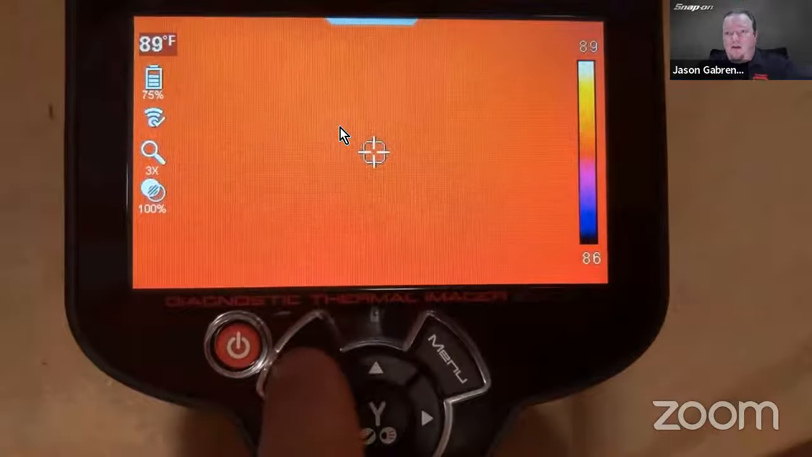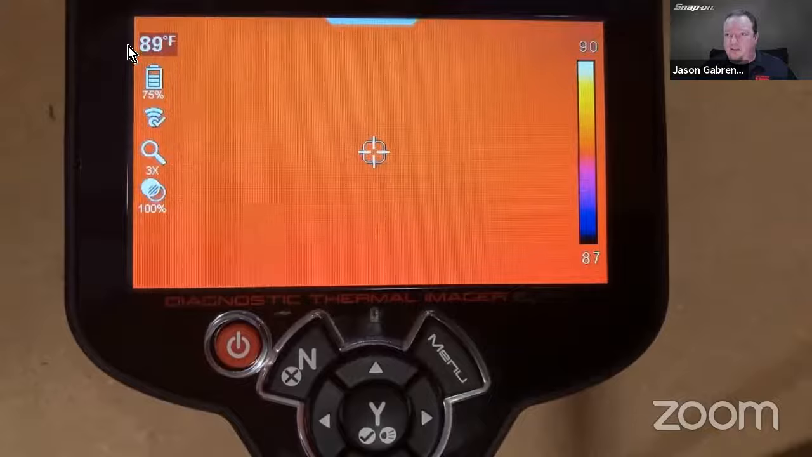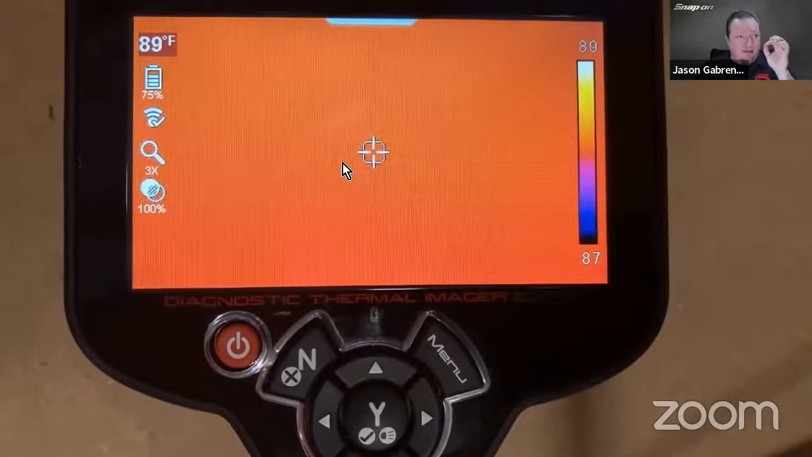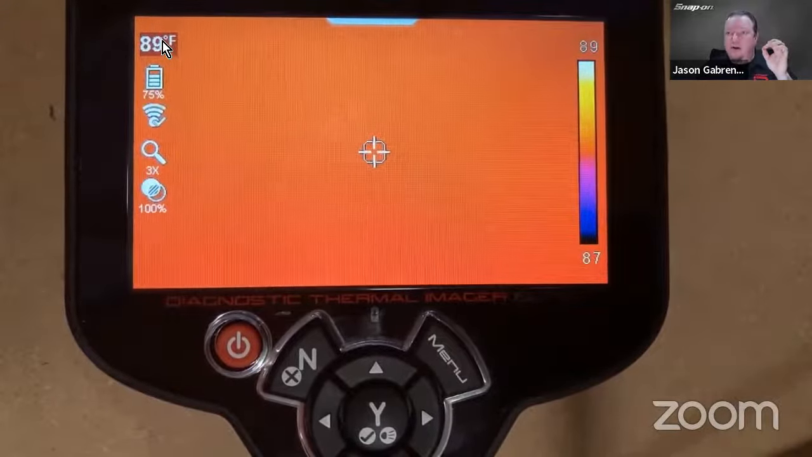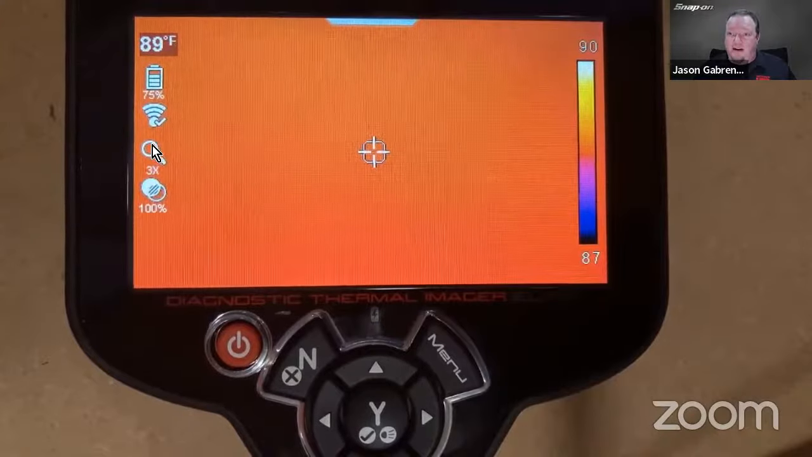Okay. Then also on the screen of the tool, of course, this is the temperature of the spot in the middle. Here, you see a little spot in the middle. That's 89 degrees apparently. Warmest and coolest things in the scene. You see that's a 3 degree difference from warmest to coolest in the scene, because it's just laying flat on there. And actually my mixer's underneath here, so it's emitting some heat. Whether the Wi-Fi is connected, battery status, zoom levels.